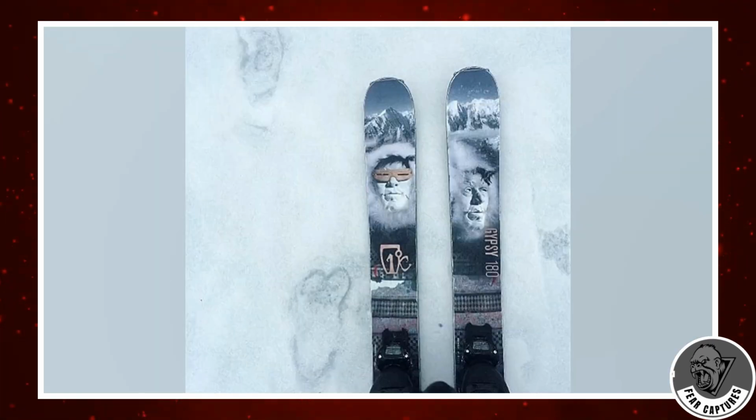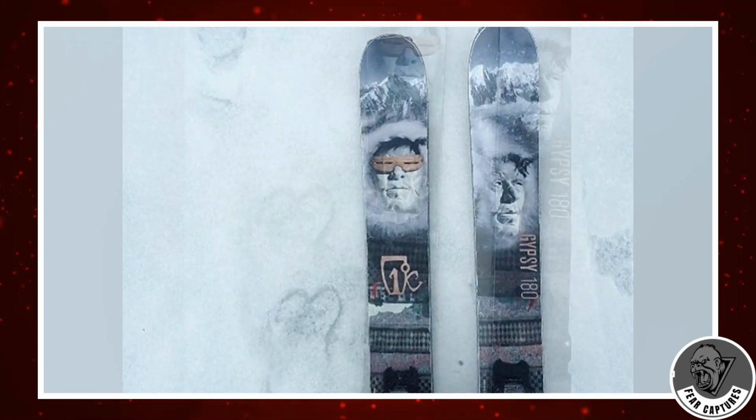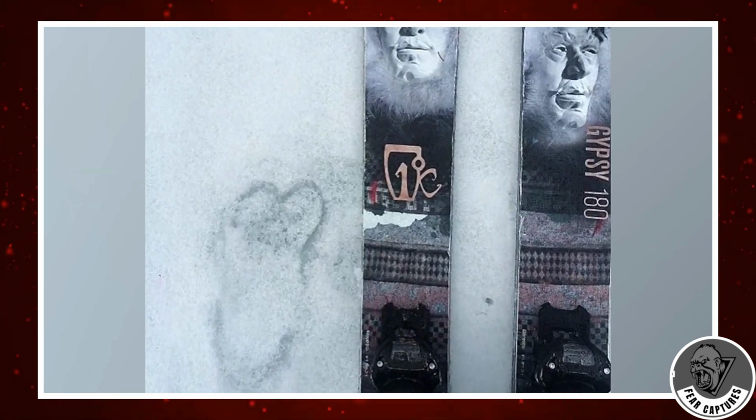What's even more compelling, the tracks followed a perfectly linear path, as if the creature was walking on two legs. Could this be fresh evidence of Montana's most elusive resident? You already know who we're thinking of.